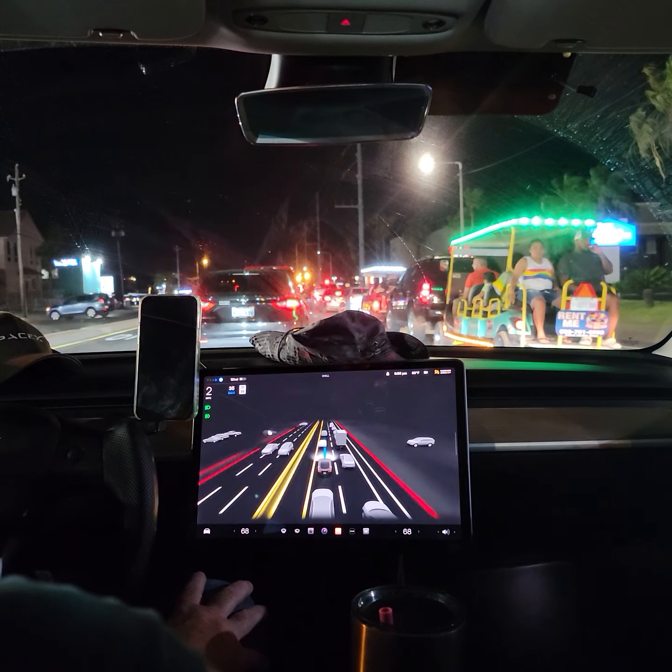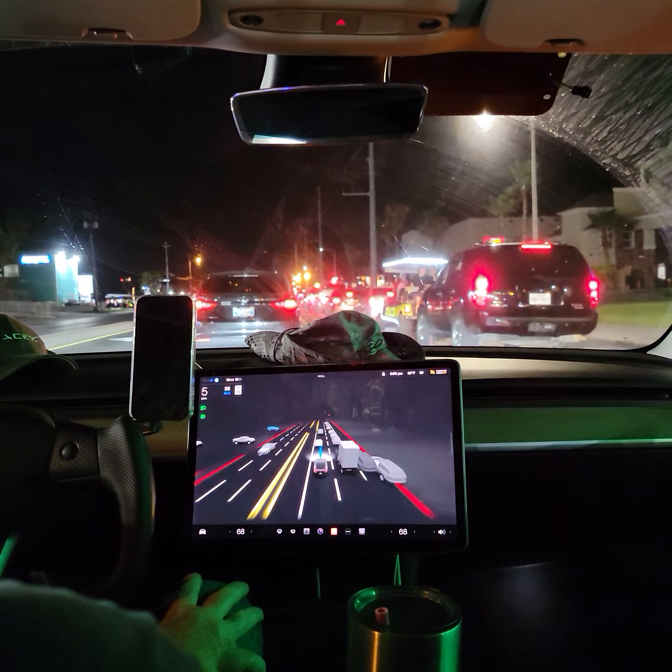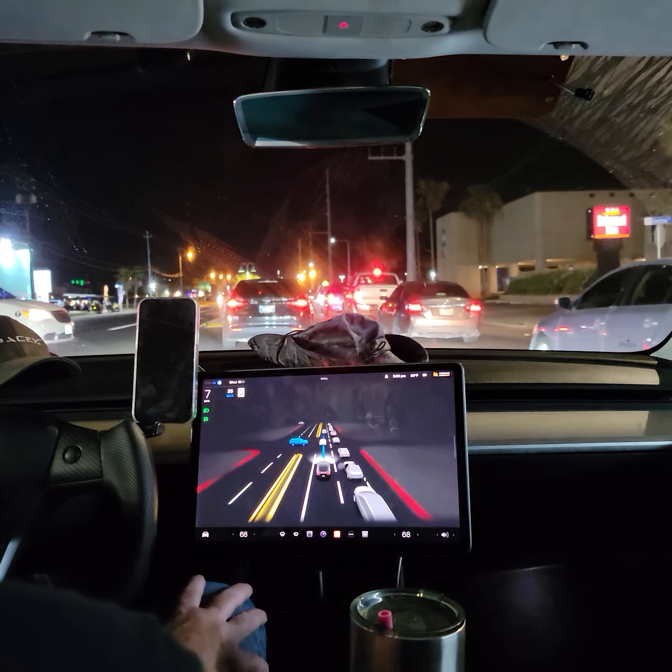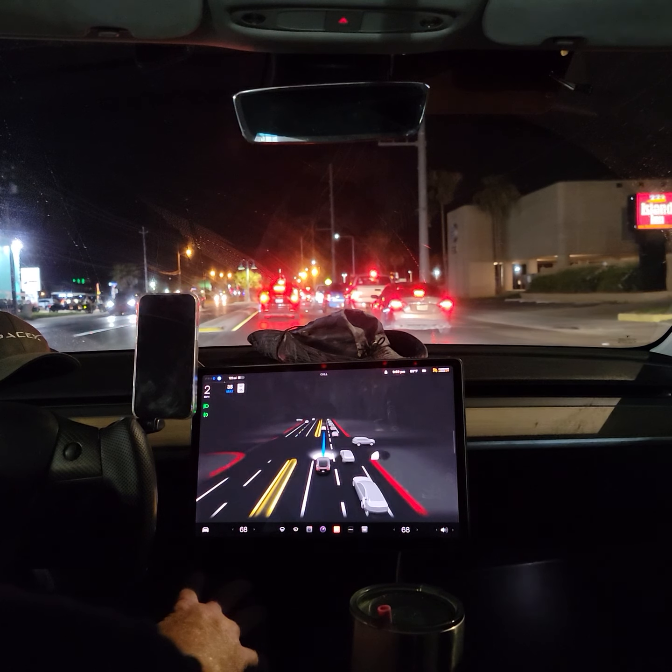Here we are. We have another golf cart here. People smoking and throwing their cigarettes on the ground. Yet another golf cart packed full of people. A taxi that is not going to stop. He's just going to keep going, assuming everybody else is going to stop.